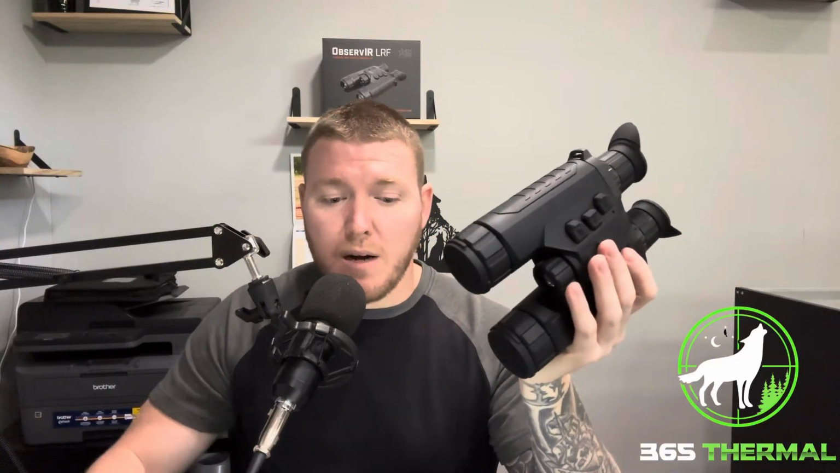You're going to be able to use the laser rangefinder. And you can also detect things with the thermal. So in thicker cover and stuff like that, if you're elevated, you might not be able to see it necessarily with your naked eye, but you switch it to thermal and you start scanning and stuff, I promise you're going to pick up critters that you did not know were there that you can't see without using the thermal. Just something to keep in mind, guys. Again, it's all-in-one, great features, great price point.